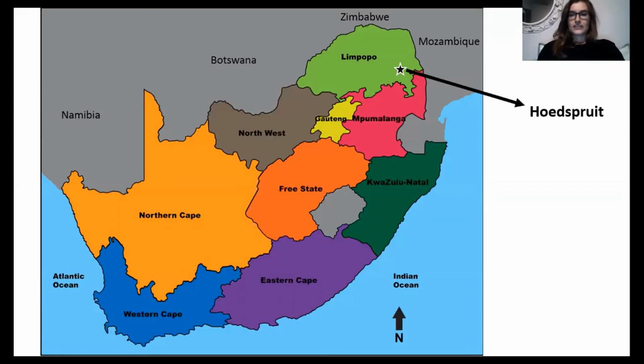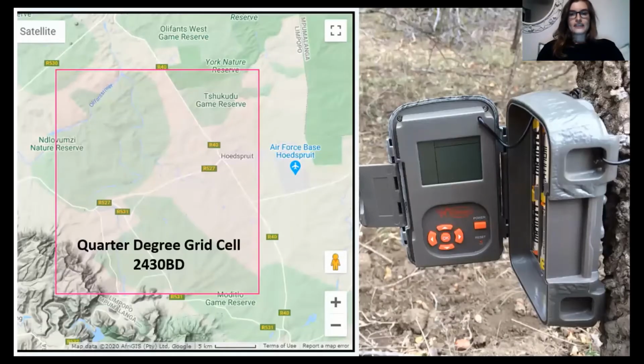We're here in the lowveld, which is the savanna biome of South Africa. I took this screenshot of a Google map, showing what grid cell I'm in here in Hoedspruit. Most of my records that I submit from the house are for quarter degree grid cell 2430 BD. And that's also a picture there of what my camera trap looks like.